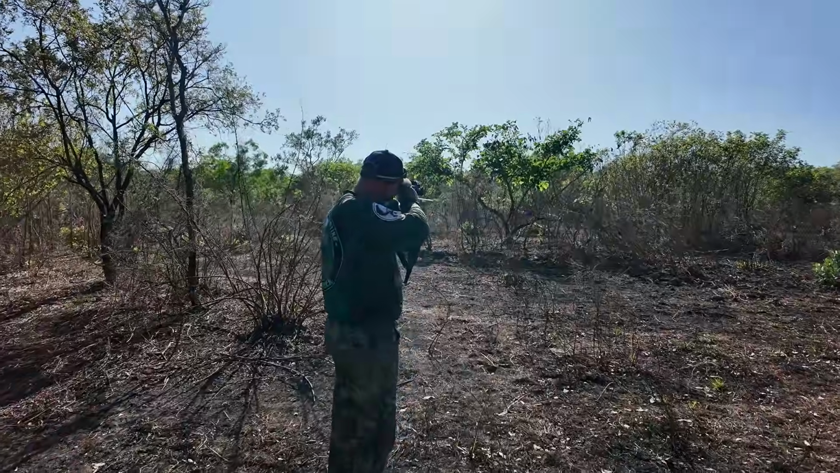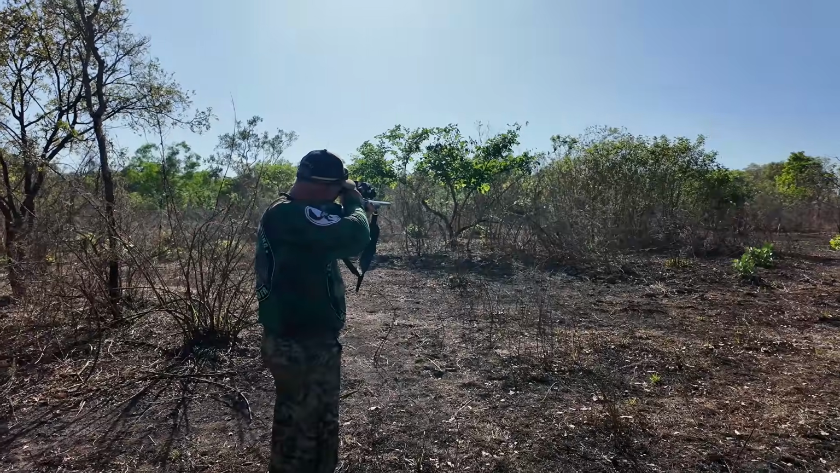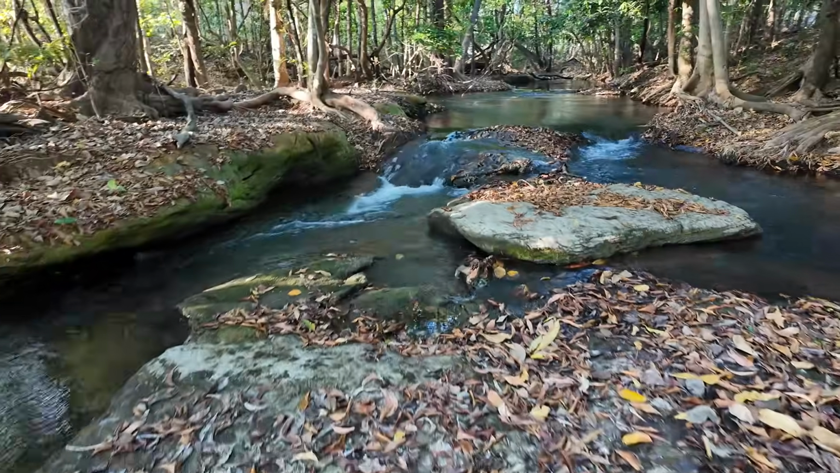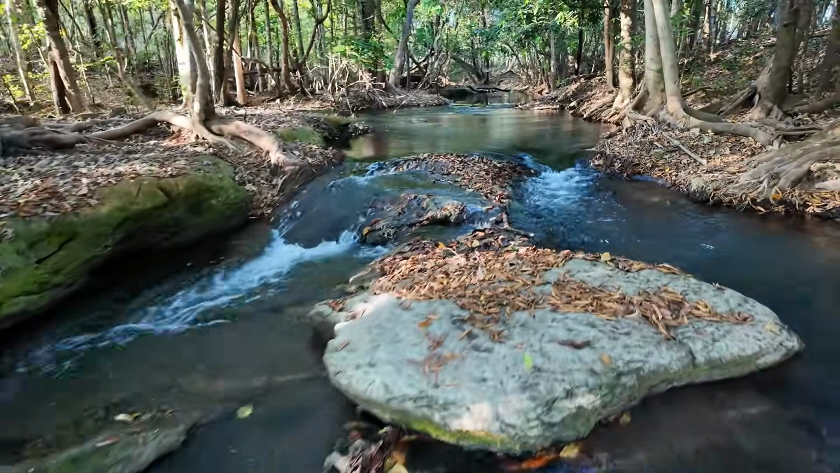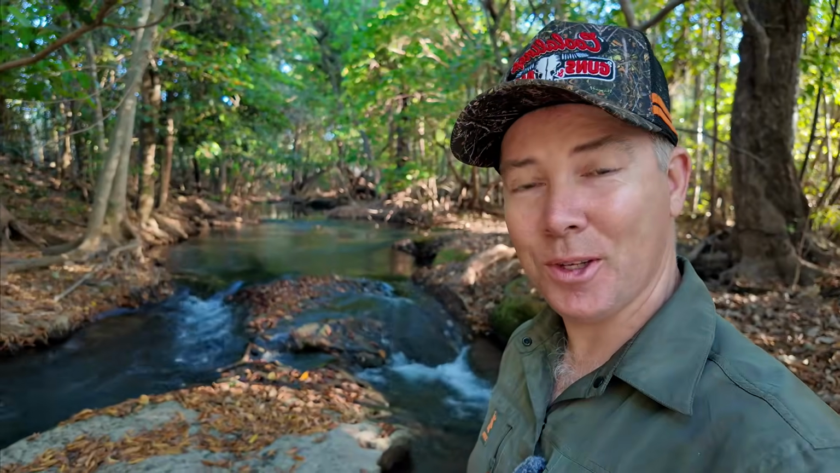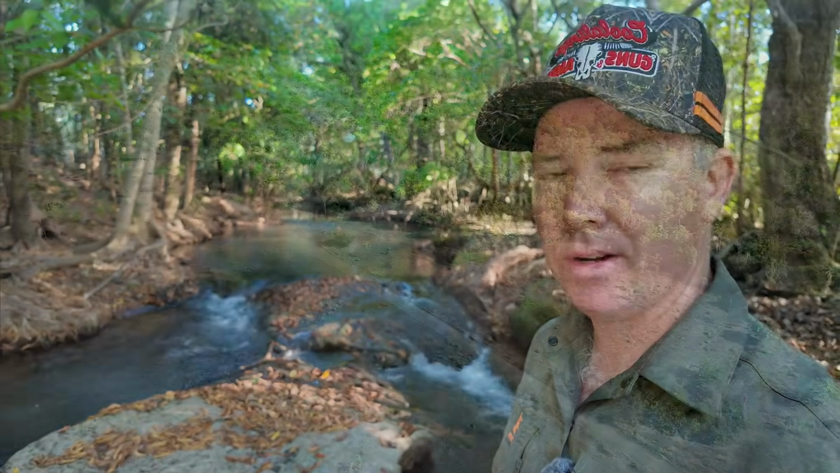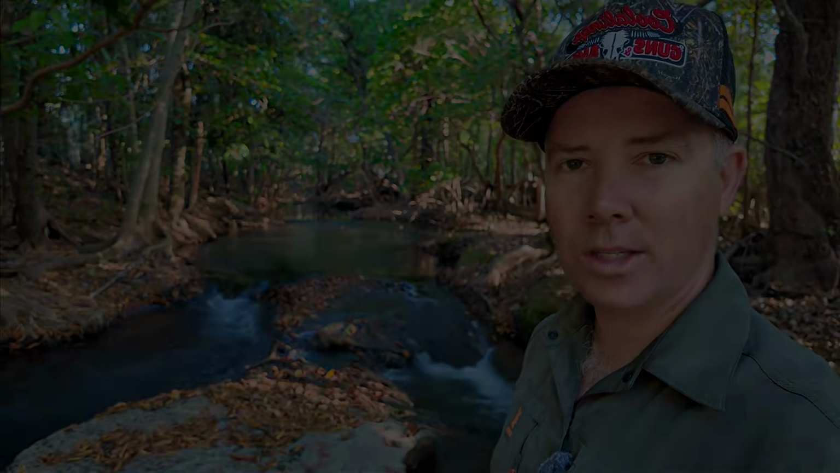Bucket out here playing with his scrub ball. Just checking him out with the scope, get a little bit of footage. We're just out for a bit of a look this morning up in this freshwater spring system. As you can see behind me, it's really nice up in here, especially considering the country that's around. It's very barren. Then you come into this little oasis.